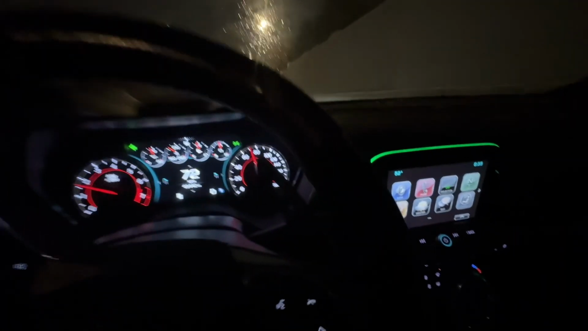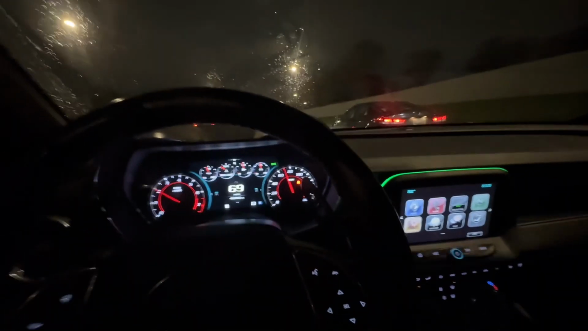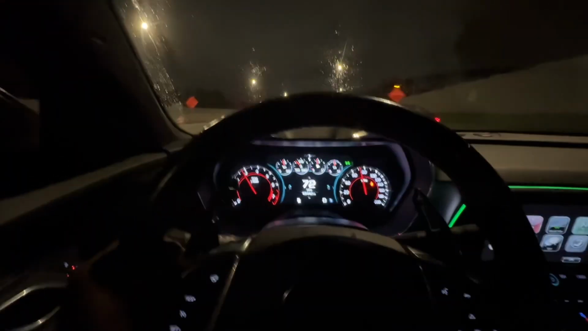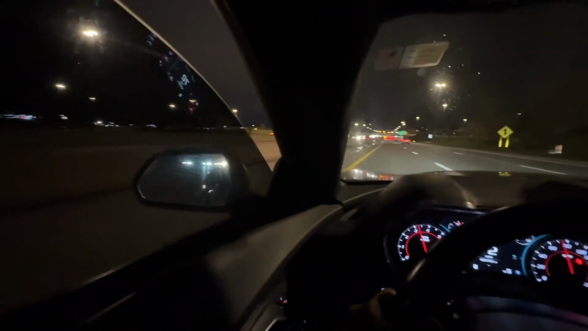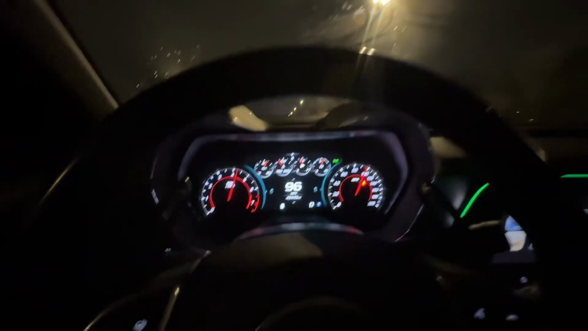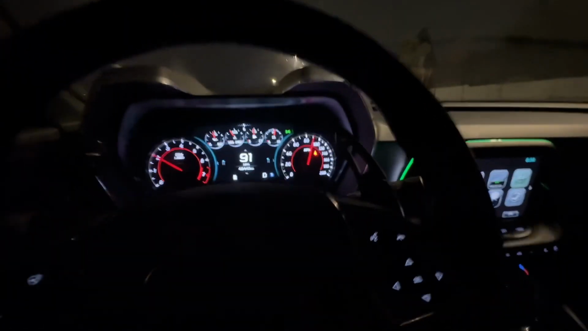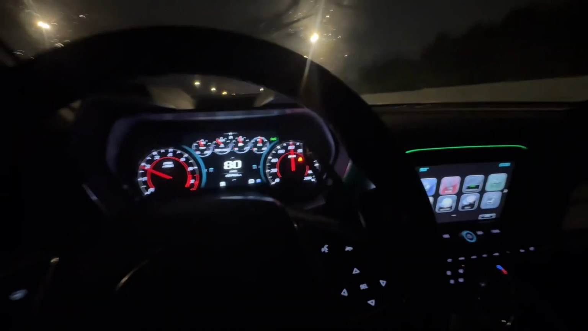It is wet outside. I mean, I don't think the ground is wet just yet, but it is like sprinkling and shit like that. Over here ripping on this car. Just got this shit back today.